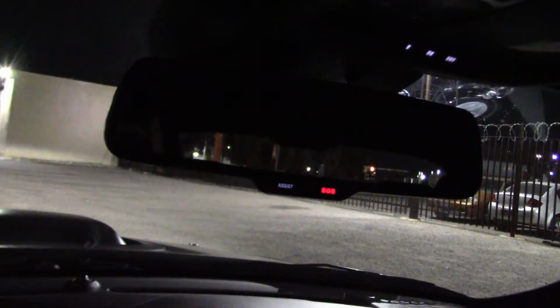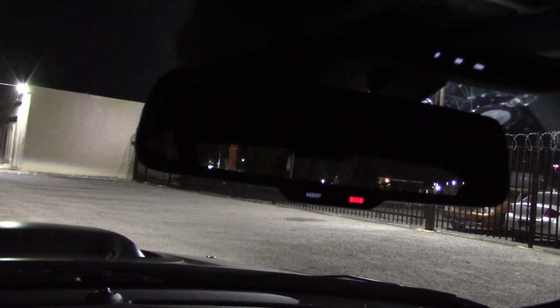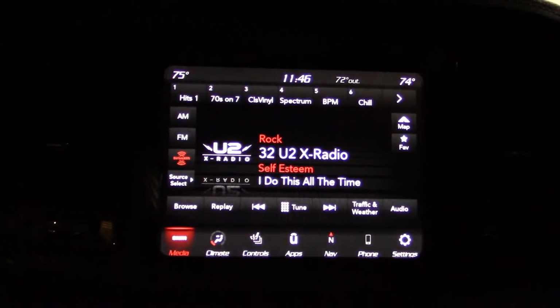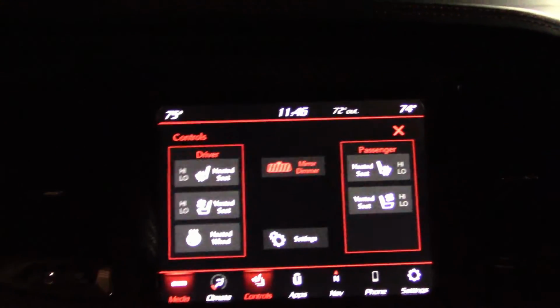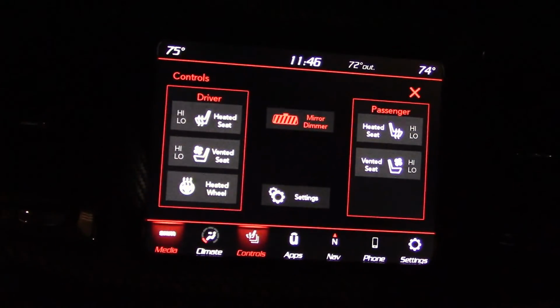Not bad. If you watch my videos, the only thing I cannot stand on a car is auto-dimming mirrors that do not have a disconnect switch. Auto-dimming mirrors are fine on the highway, but not in city driving where they black out the mirrors, and I don't think it's very safe. Several times when I first got a Challenger, I was complaining because there wasn't a disconnect switch. I thought, but turns out there actually is. You get on the info screen, press controls, and you can disconnect the auto-dimming mirror right there. Or turn it on again. Now you know. For a while I didn't.